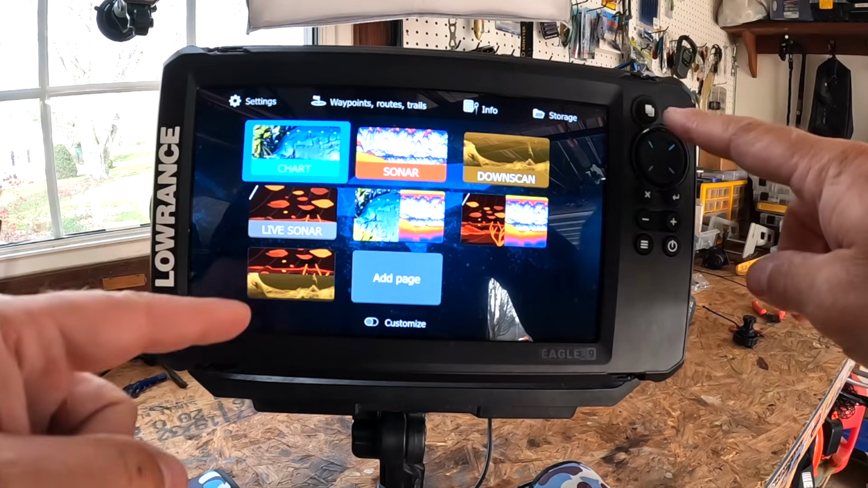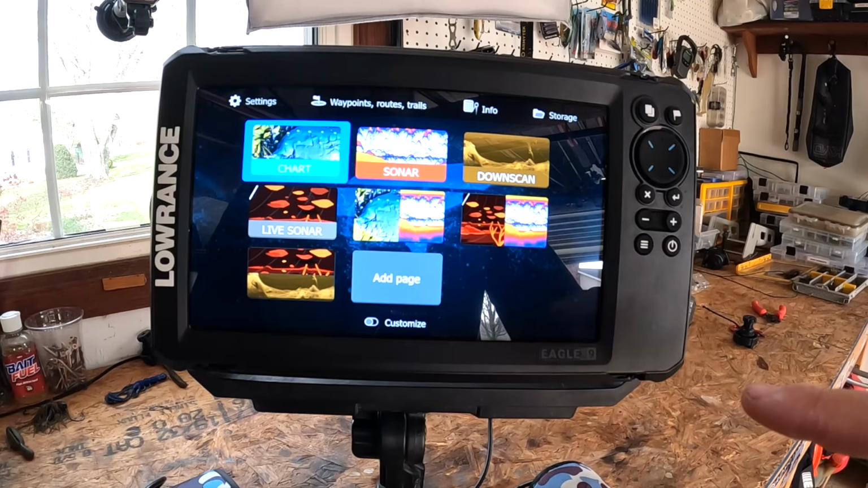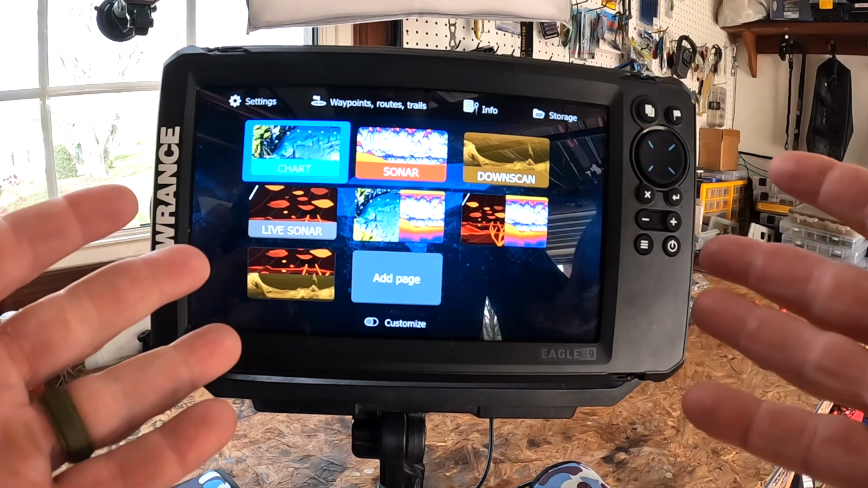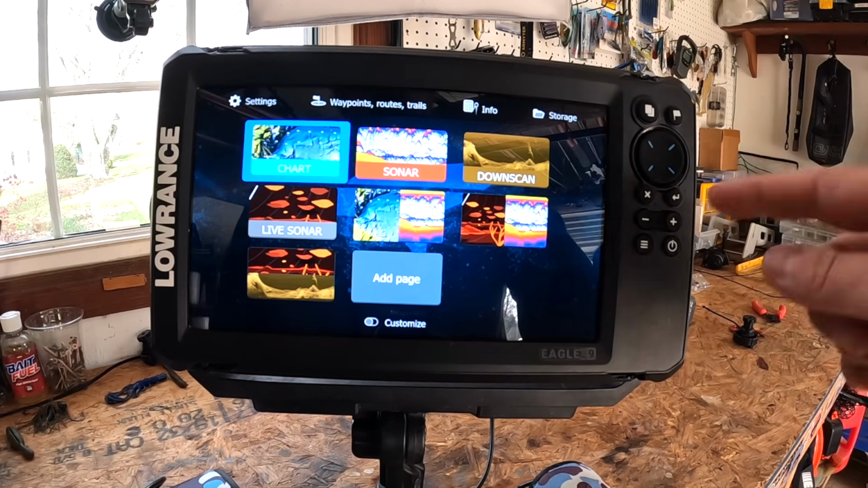So now let's talk about buttons and the interface basics. Now, the Eagle Eye 9 is not a touchscreen, and honestly it kind of makes sense for this price point. So that could be good, right? As we all know, touchscreens have a tendency to freak out when wet. And let's walk through all the buttons over here.